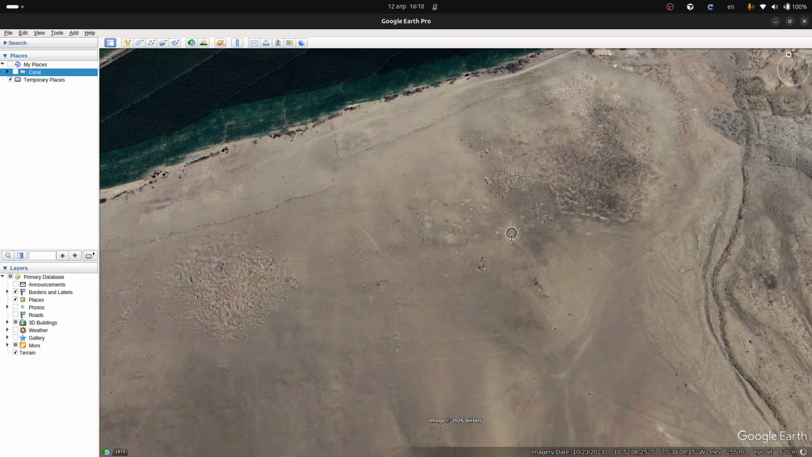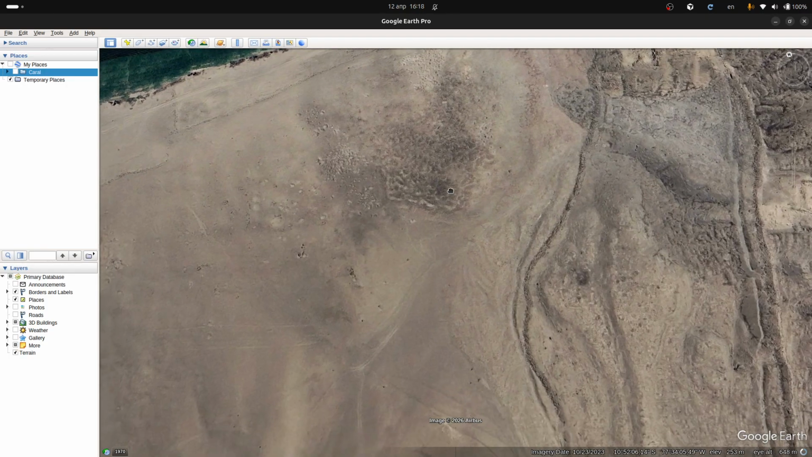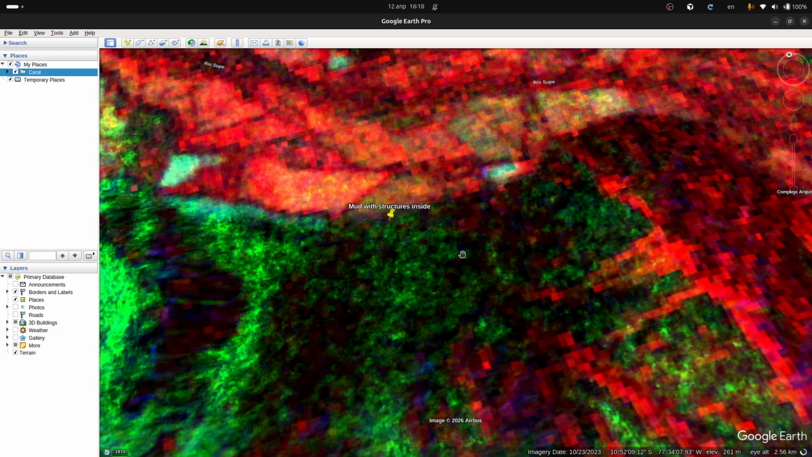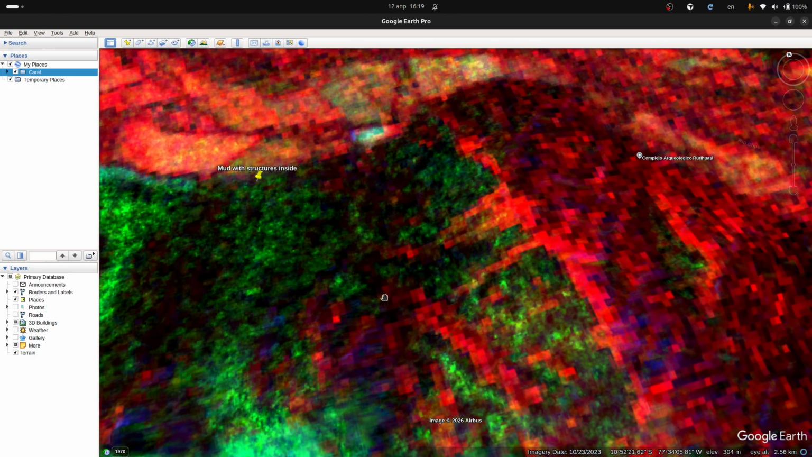We have some rocks, some clues about internal structures, and in the radar data we also have a pattern different from the surroundings, and moreover we can see that we have a huge amount of solid things inside this mound.